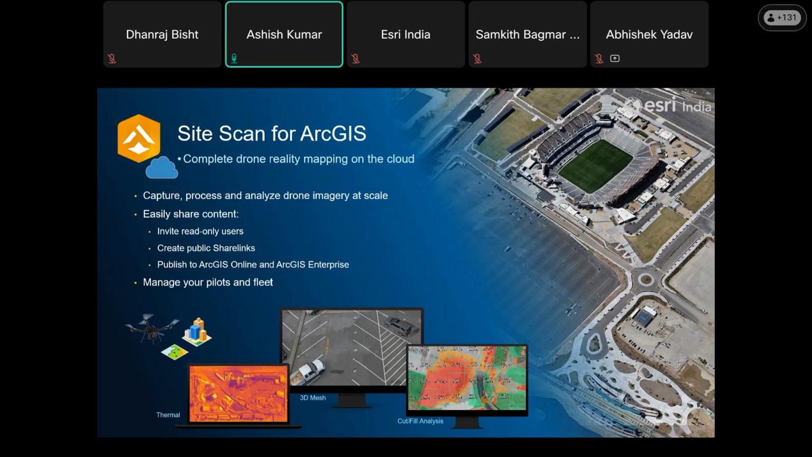We should keep in mind that this entire integration is over cloud, and you do not use your local computing resources. After computing all this drone imagery at scale, you can invite different users and project planners and create a shared link between those organizations. You can also publish these products and missions within the ArcGIS Online and ArcGIS Enterprise ecosystem.